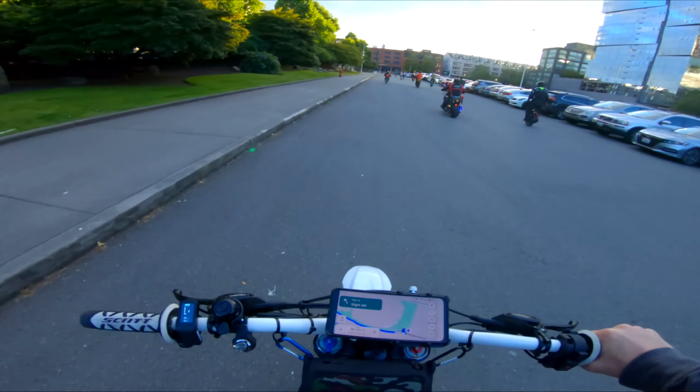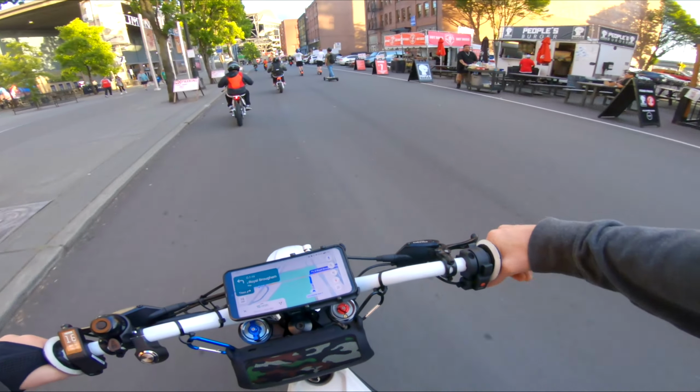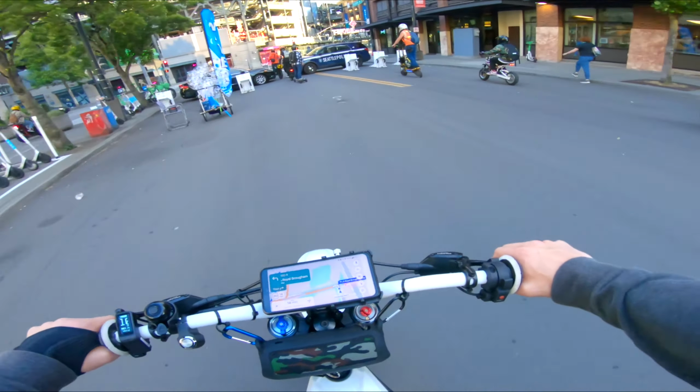I keep forgetting to get food whenever there's a game. Seattle dog. Oh, I could go for a Seattle dog right now. Oh, this sounds so good right now. See, I messed up. I think we should make one more stop, guys. Oh, it's about to get real awkward.